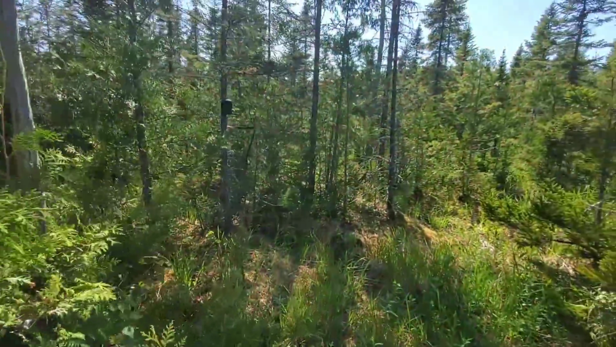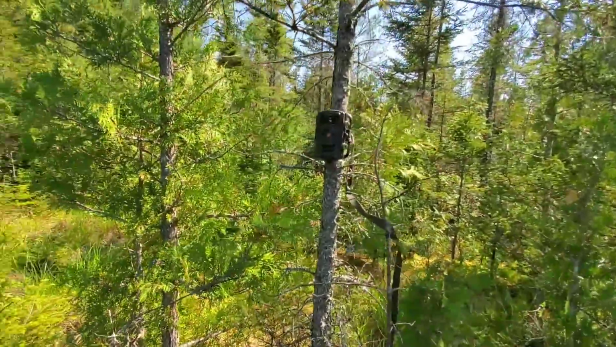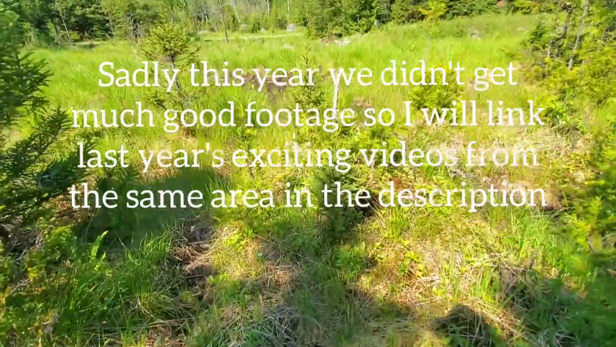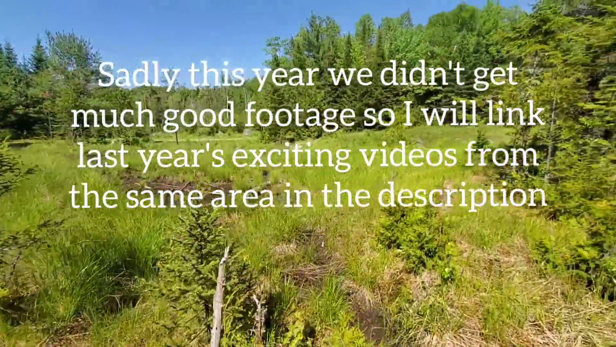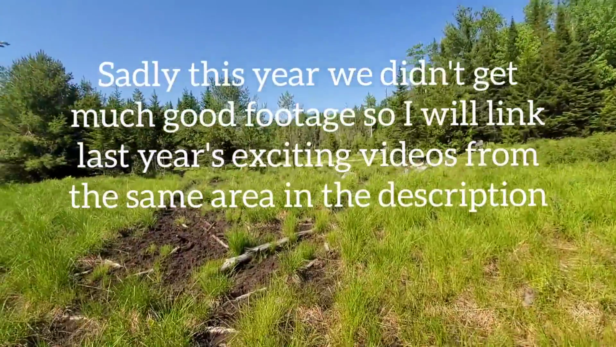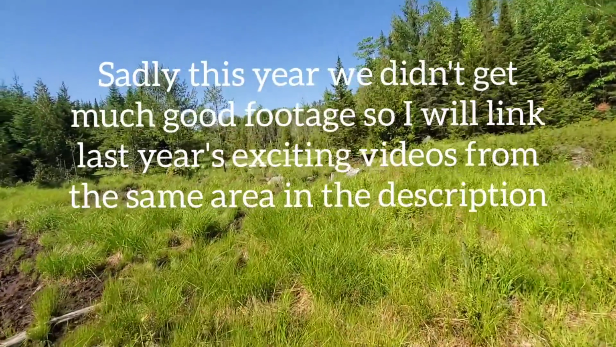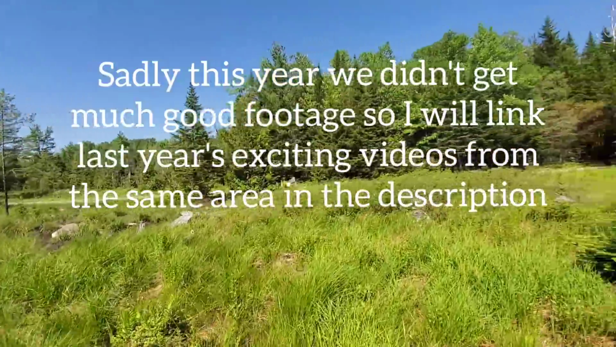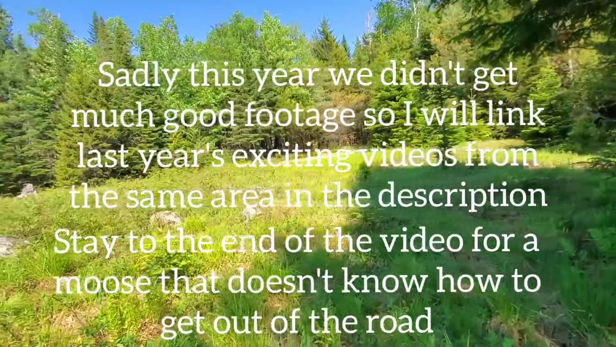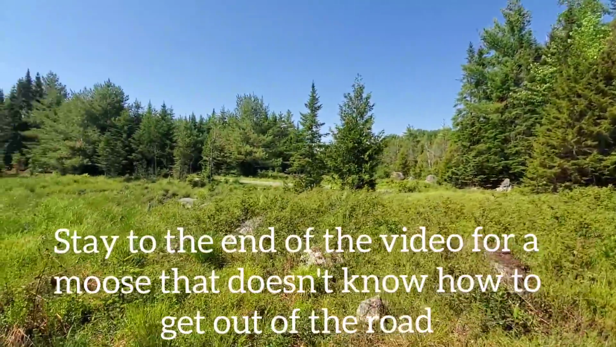All right, let's grab the camera. Thankfully, no one messed with it. Yeah, we got a couple moose on there. Mostly deer, though. Camera's incredibly efficient. It's still showing 100% battery, even though it took 200 minutes of footage, because I have it set to do 1-minute increments. Incredibly hot out.